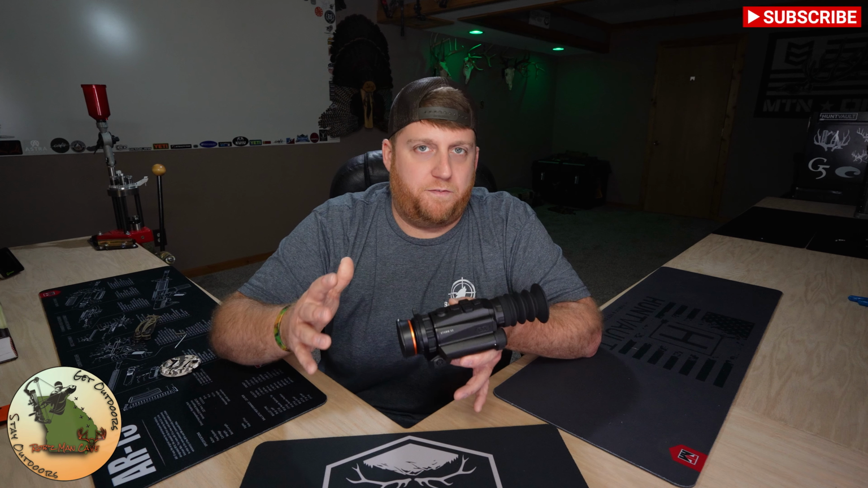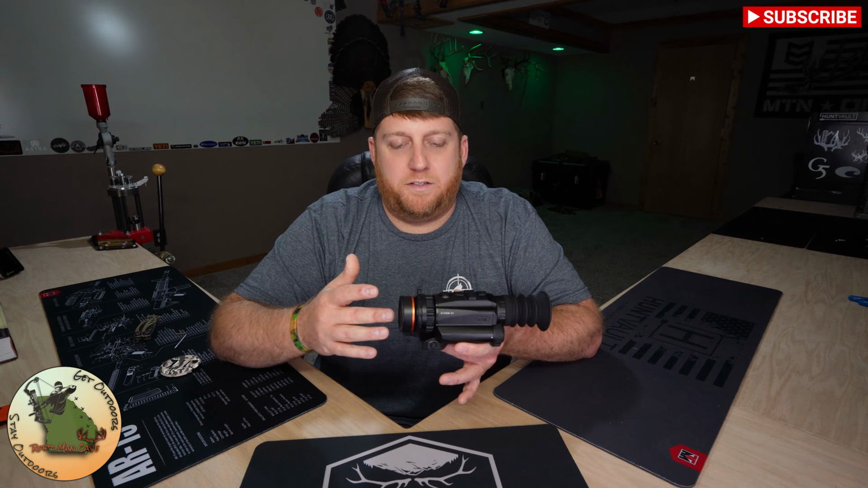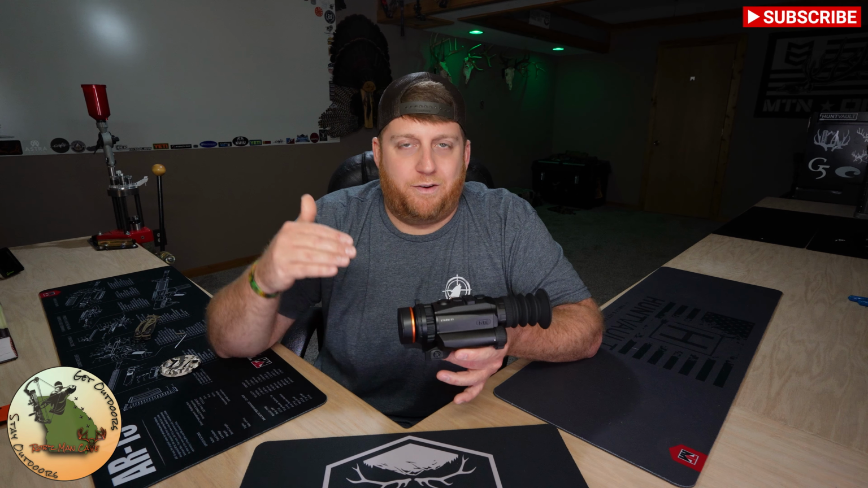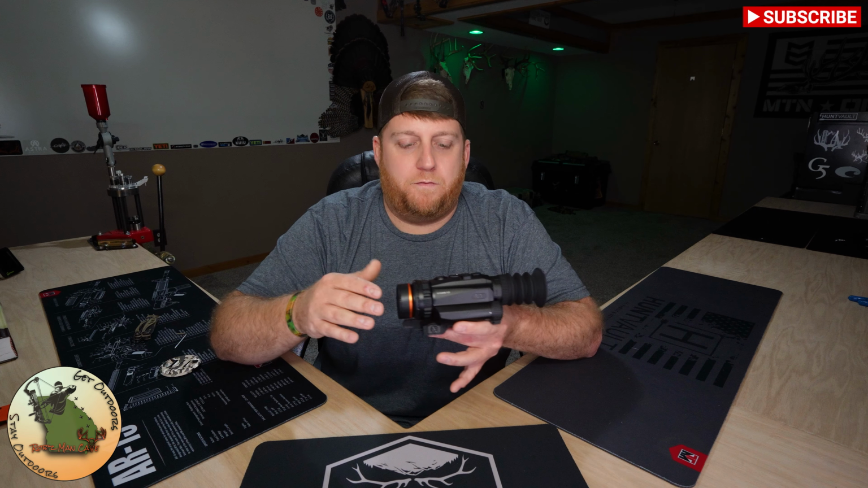Next is going to be the zoom. I'm a little bit on the fence about the zoom. I do like the 3.5 times magnification. It seems to work pretty well at all different ranges, although I do wish it was a little bit lower. Maybe a 2.5 times magnification for your base would allow you to hunt a lot shorter distances and give you a little bit wider of a field of view.